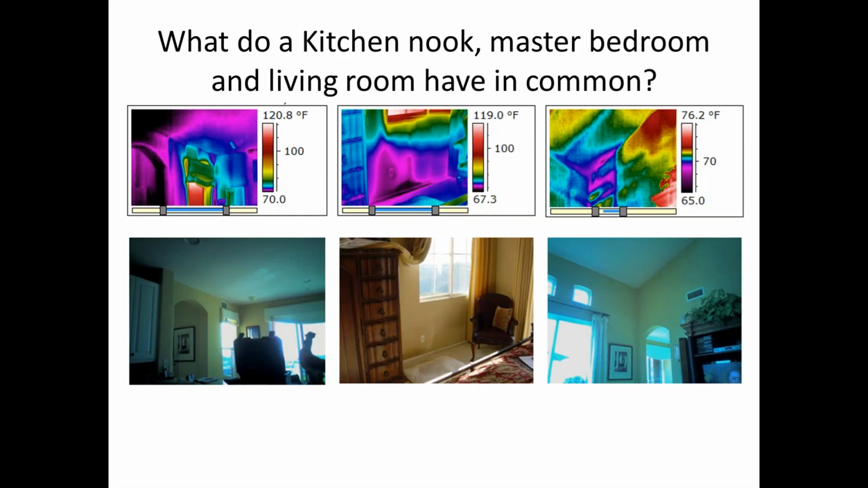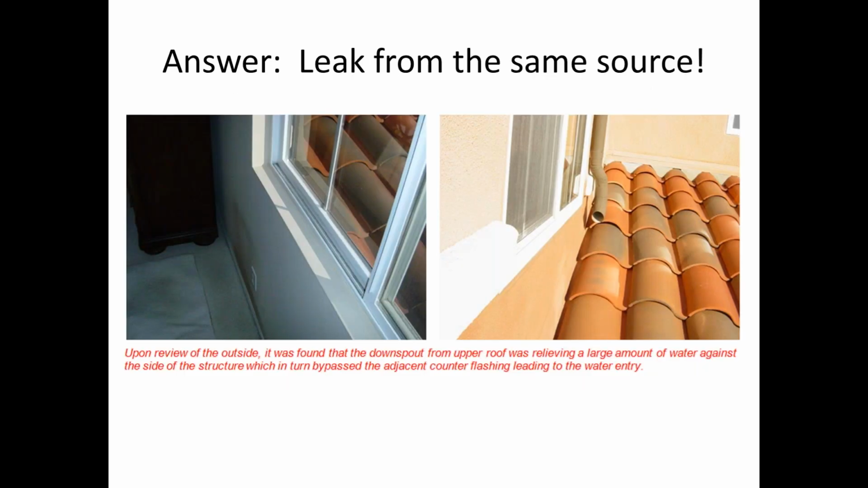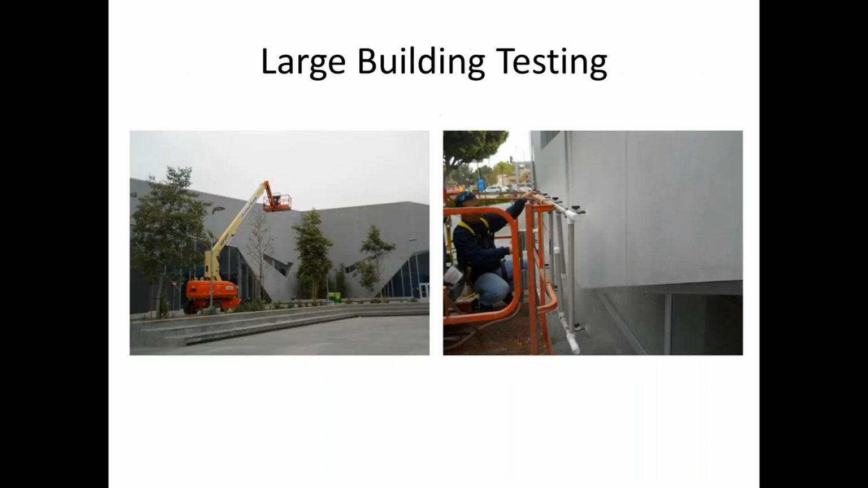What does a kitchen nook, master bed, and living room have in common? One source of a leak. You can see that water, again, a counter flashing where they drive the downspout right against the roof that just pushes the water right up against the building, and there it comes in. So, and then commercial aspects, where we talk, the opportunities are endless.